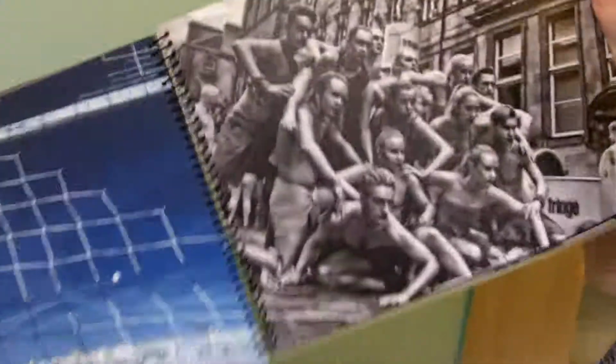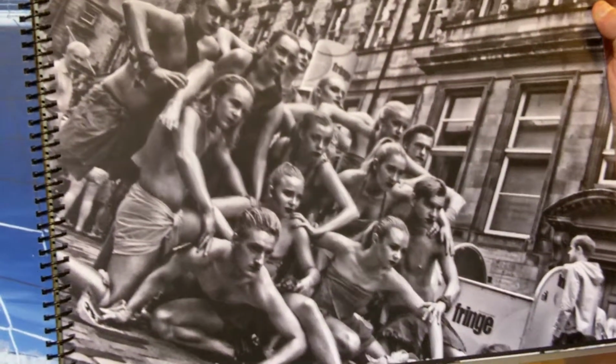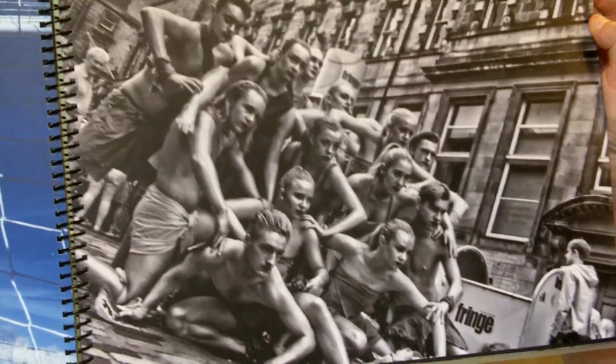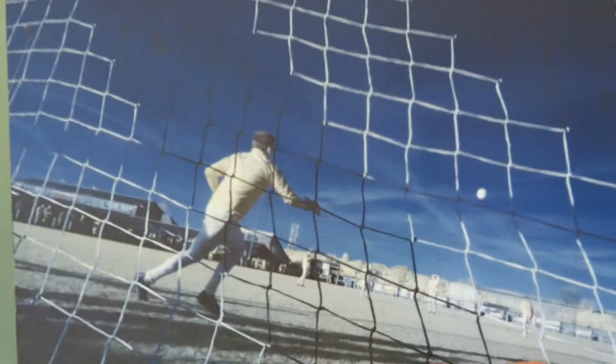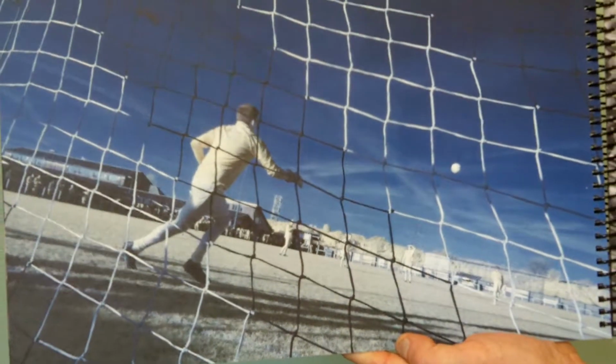I'll show you some examples. And when in black and white, that for instance would be very similar to a traditional black and white picture. You can't necessarily tell that it's an infrared. Whereas the football shot on the left hand side, which is colour infrared, it just looks unusual, it looks a bit weird, which is what colour infrared tends to be like. I'll just show you maybe one or two other examples.